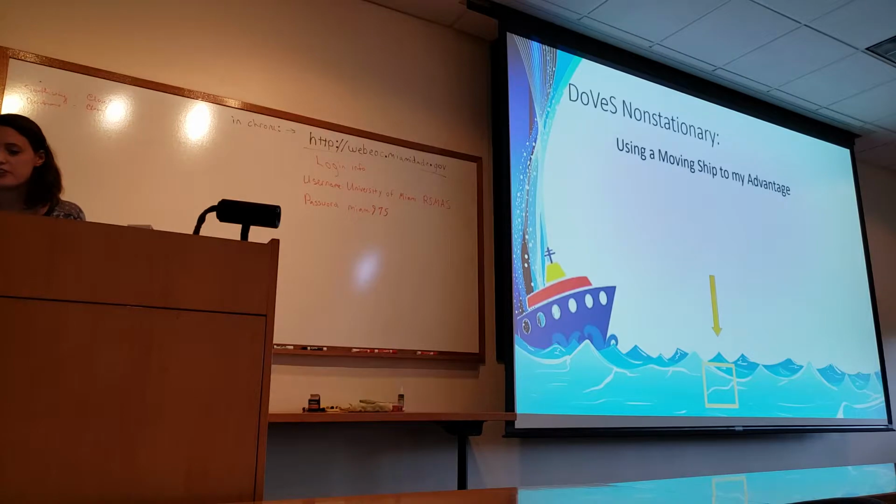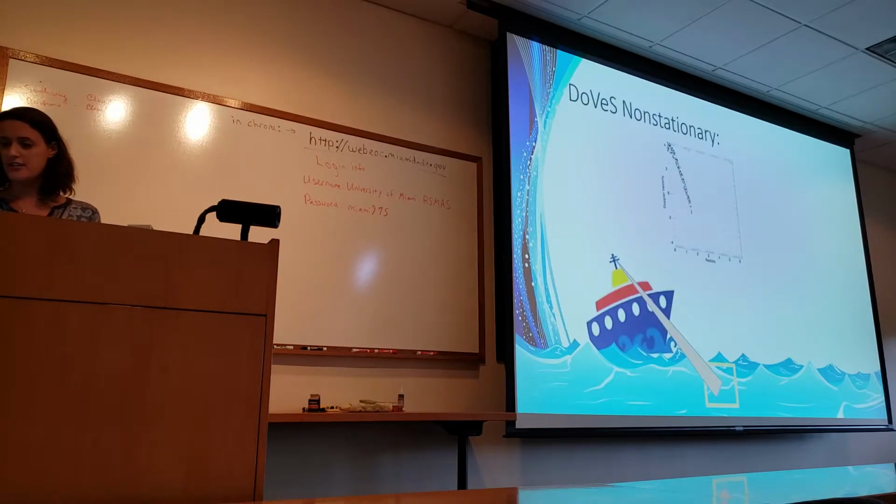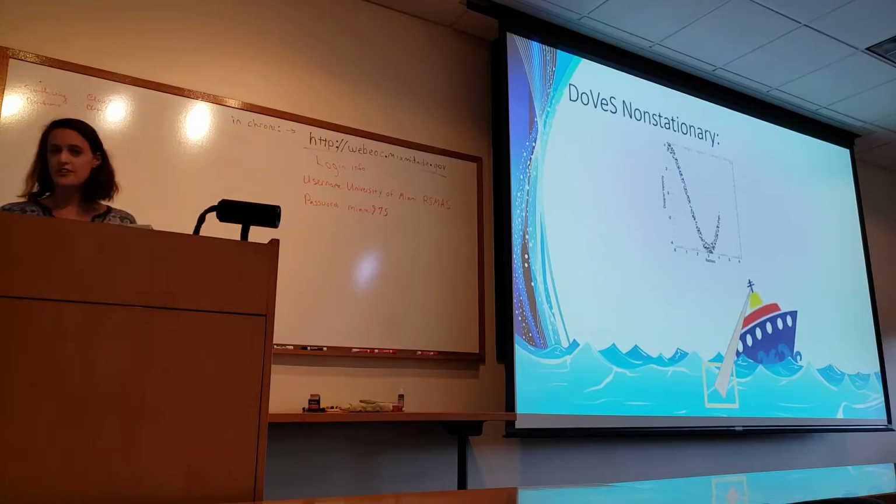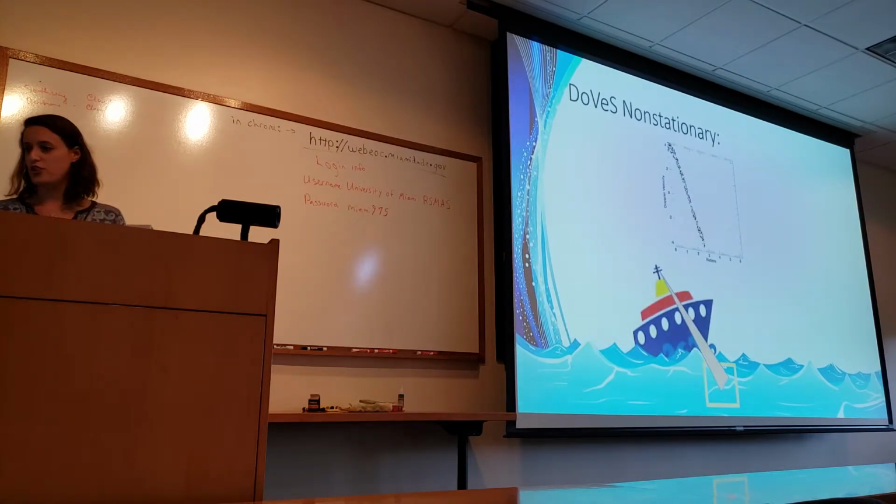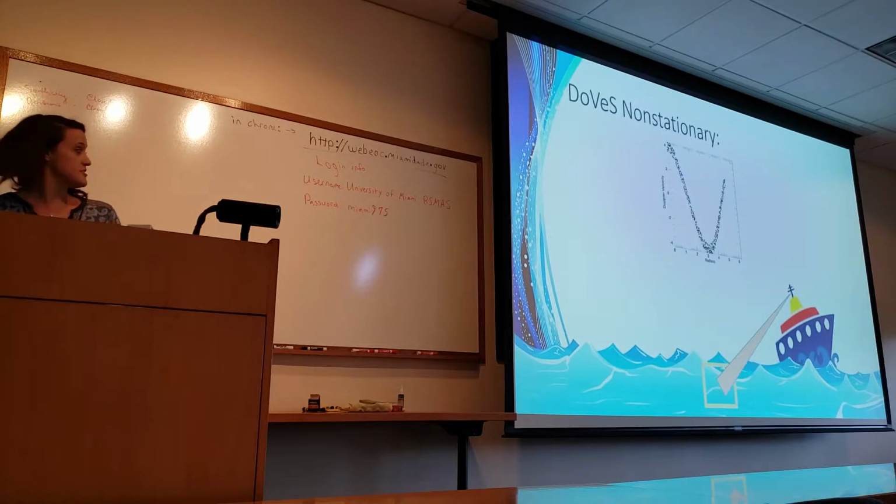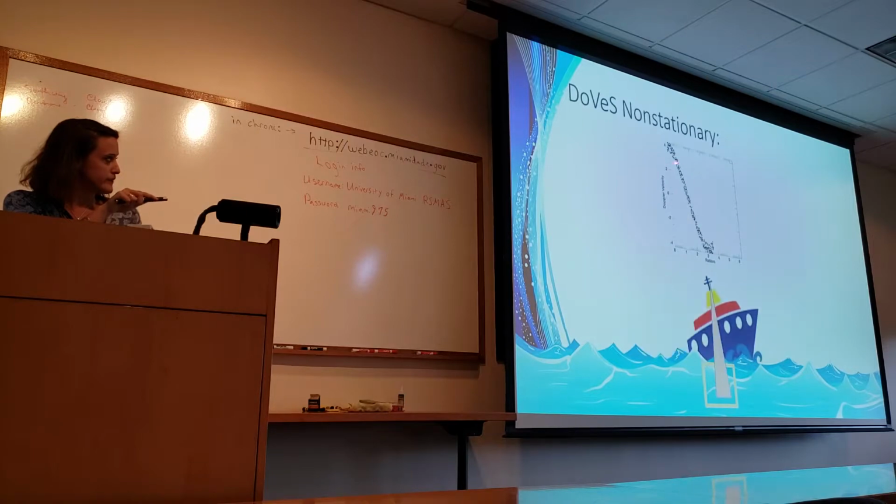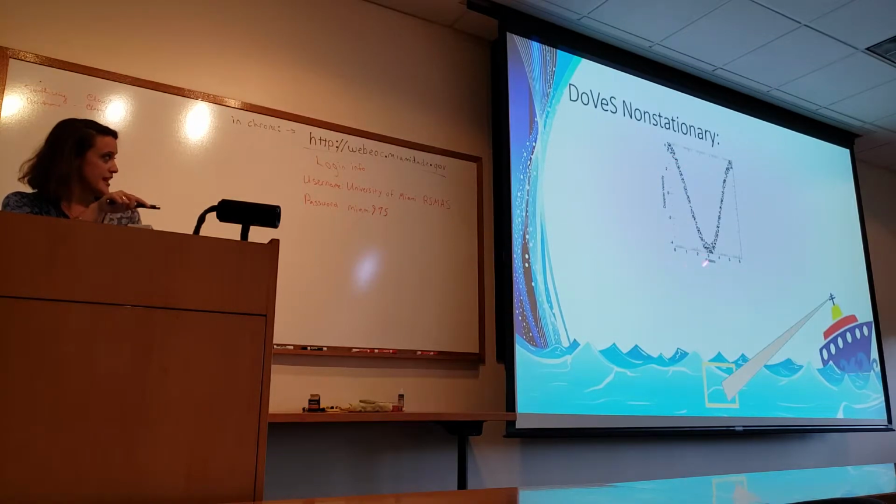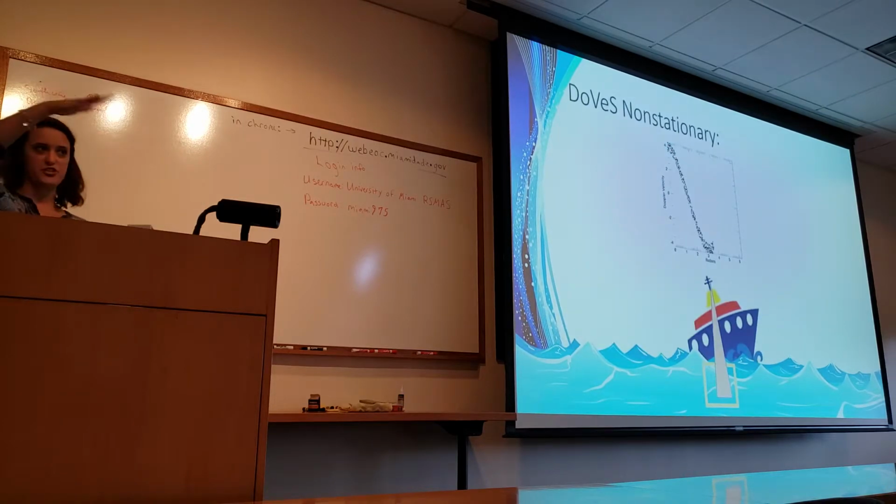DOVES non-stationary is using a moving ship to our advantage. Say we wanted to determine the Doppler velocity in this little square. As the ship goes by, it looks at that little area from different look directions, and from that you can fit a sinusoid to that data. Usually it's not a full sinusoid. Usually it's half or 3/4 or something like that, depending on how the ship is moving.